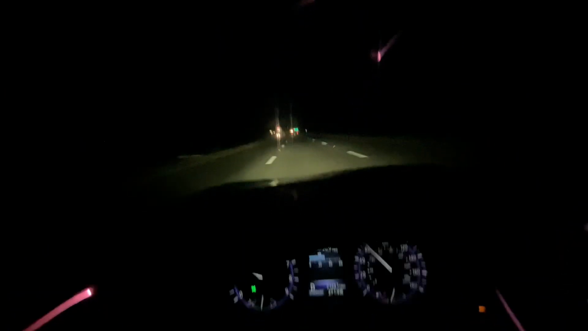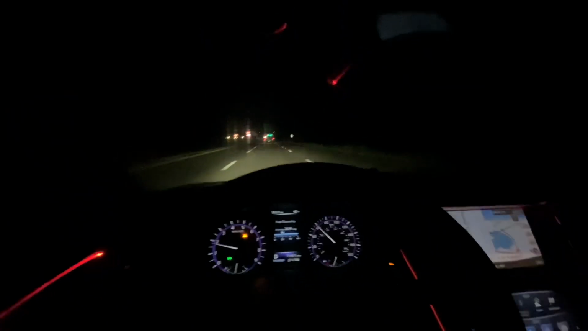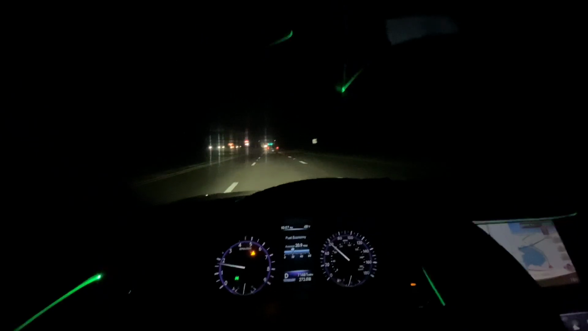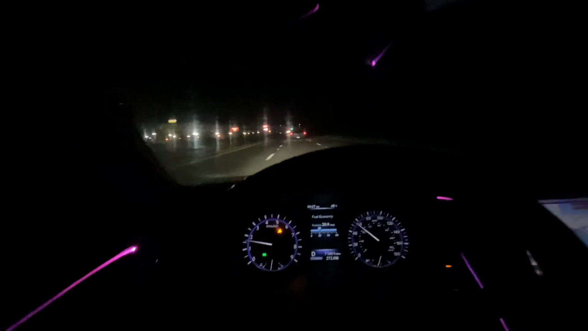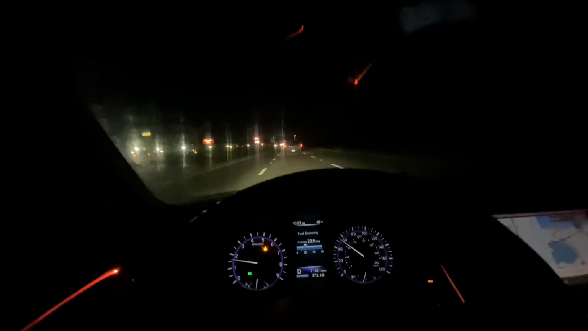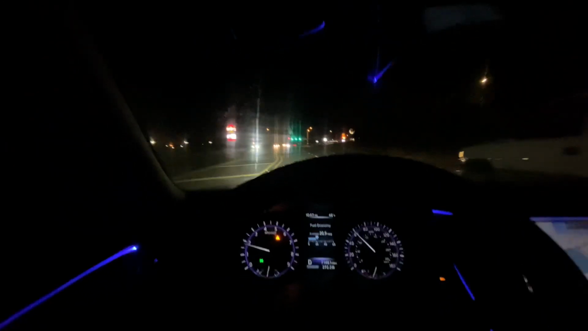Good balance between luxury and sporty feel. But yeah, I think it was actually a G37 that I was looking at first. I was like, that's pretty cool. So I looked into more Infiniti products and I saw this car and I'm like, wow, this thing is nice. Very nice looking car.